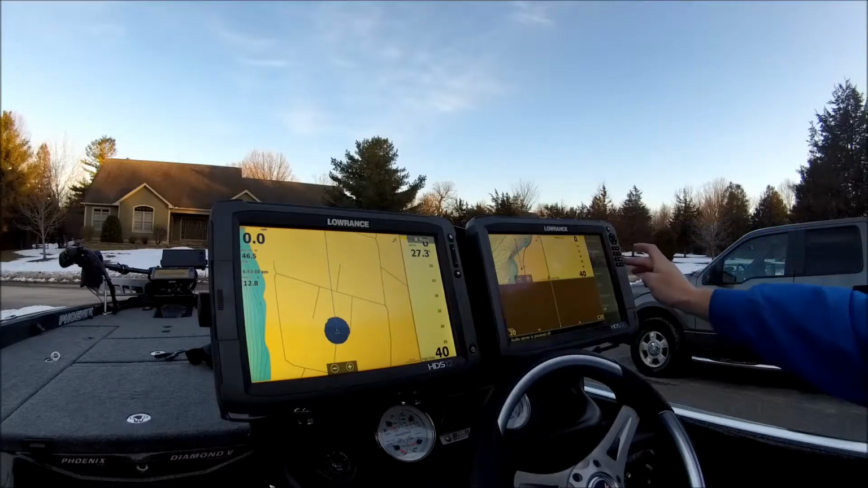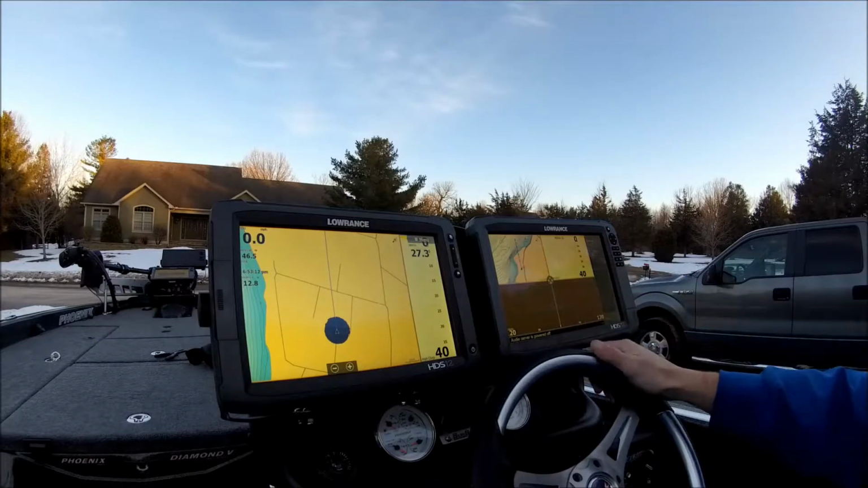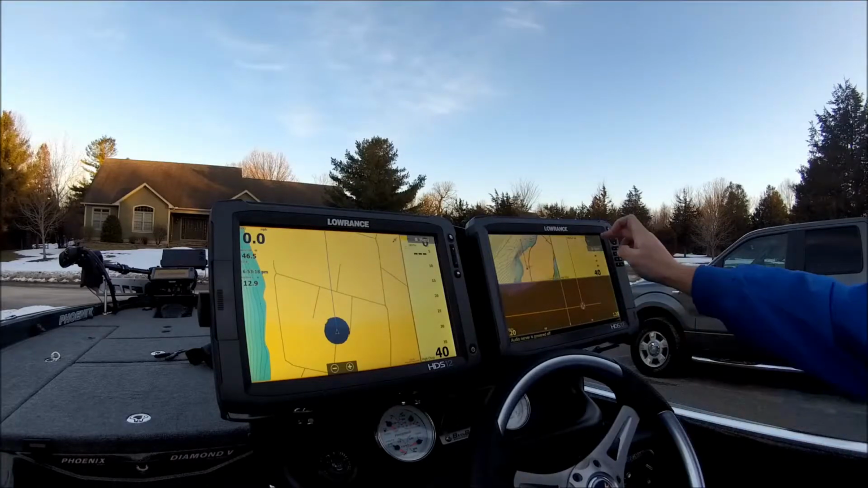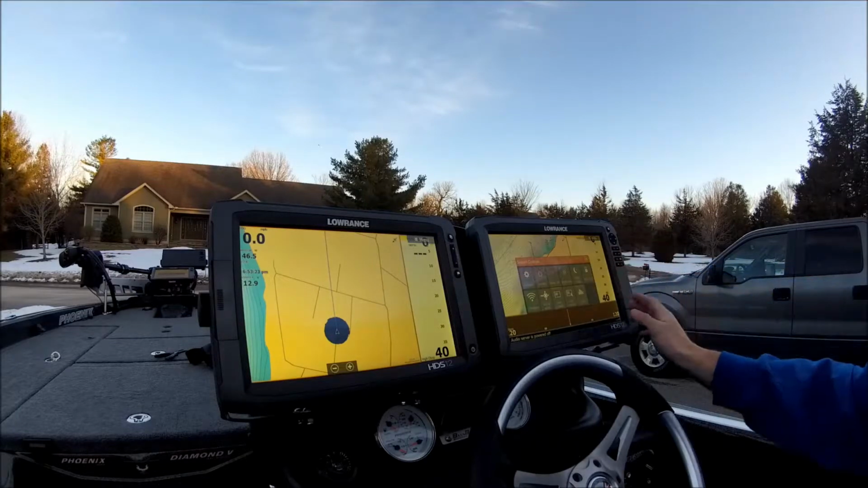Now, I'm going to hit the pages button once, pull up the button adjust splits, and adjust my screen to maybe something like this. I'm going to hit save here, and now I need to overlay my data.